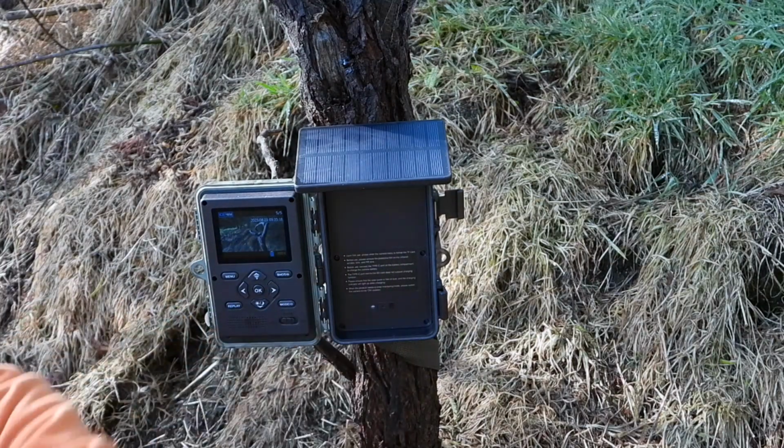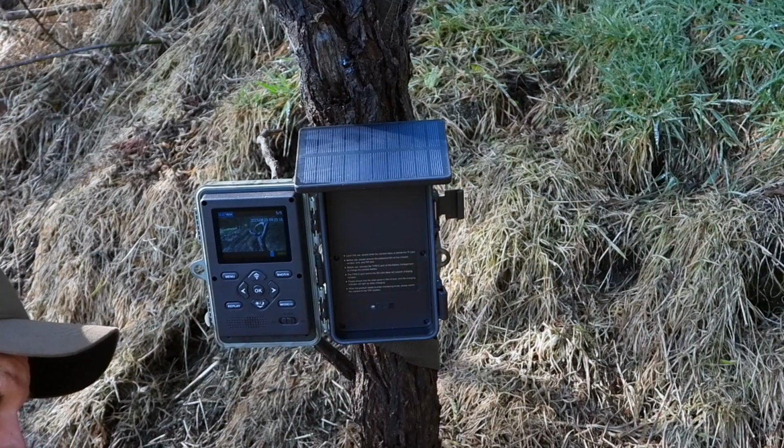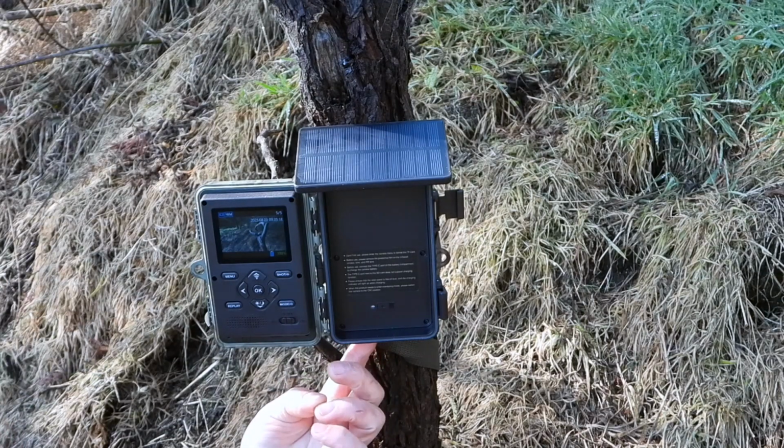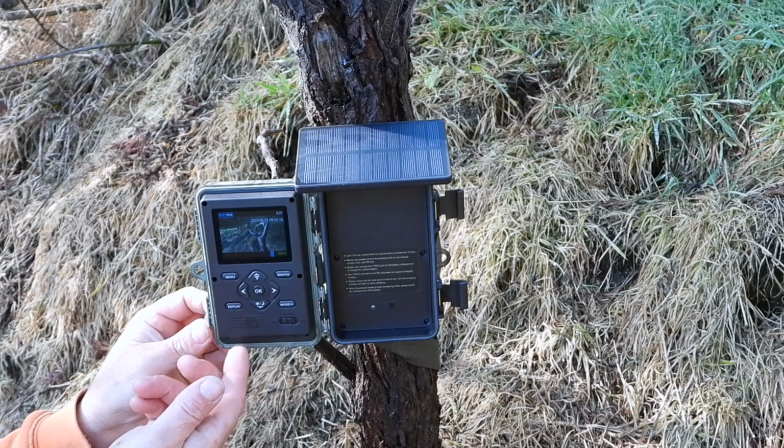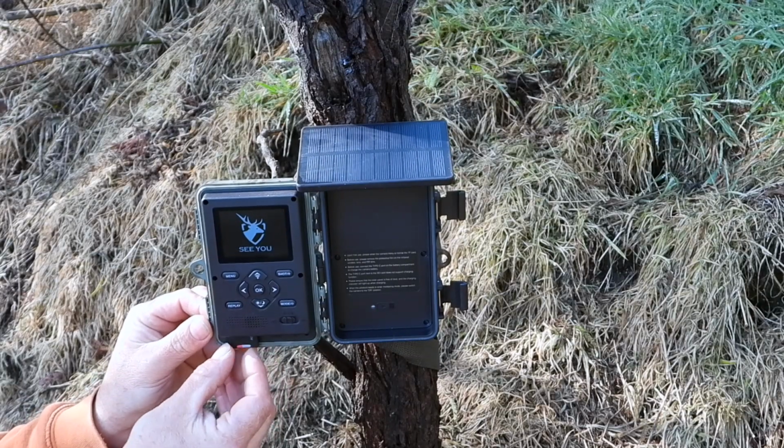Pretty straightforward. The battery pack's locked in the back here. On the bottom, under here, there's a rubber grommet that holds the charging port, so you can charge it with a USB charger. That's what I did before I set it up: plugged it in and charged it. Standard. Down the bottom here is where your SD card goes in.